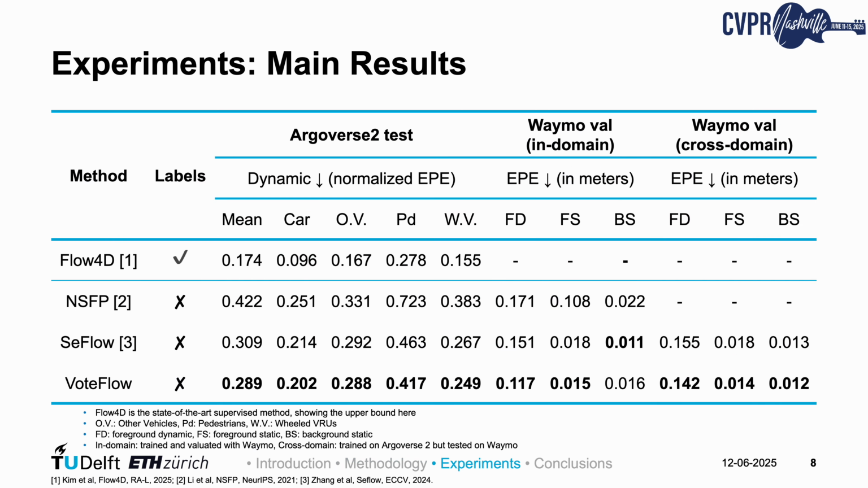Here are our main quantitative results. For in-domain evaluation, where the model is trained and tested on the same dataset, VoteFlow consistently outperforms prior self-supervised baselines on both Argoverse-2 and Waymo across nearly all metrics and categories. On the right side, we show cross-domain performance, training on Argoverse-2 and testing on Waymo. Even without domain adaptation, VoteFlow generalizes much better than other self-supervised methods. Moreover, VoteFlow runs in real time with around 40 FPS on an A100 GPU. Therefore, by embedding the rigidity motion as an inductive bias, VoteFlow achieves state-of-the-art performance and superior cross-domain robustness.